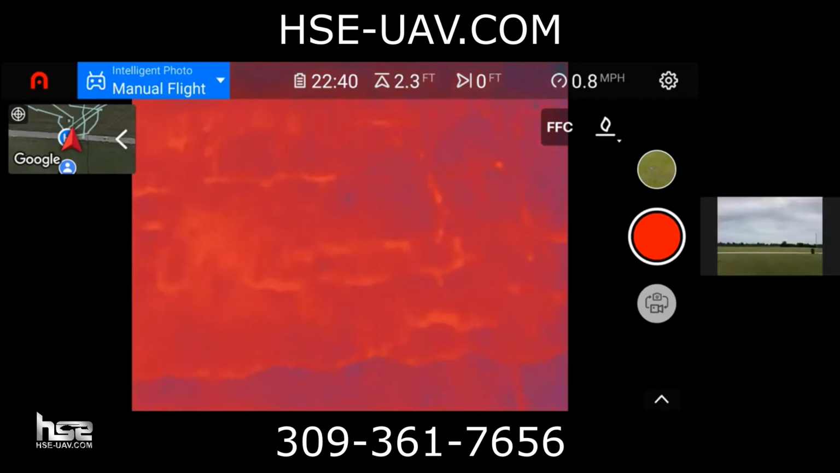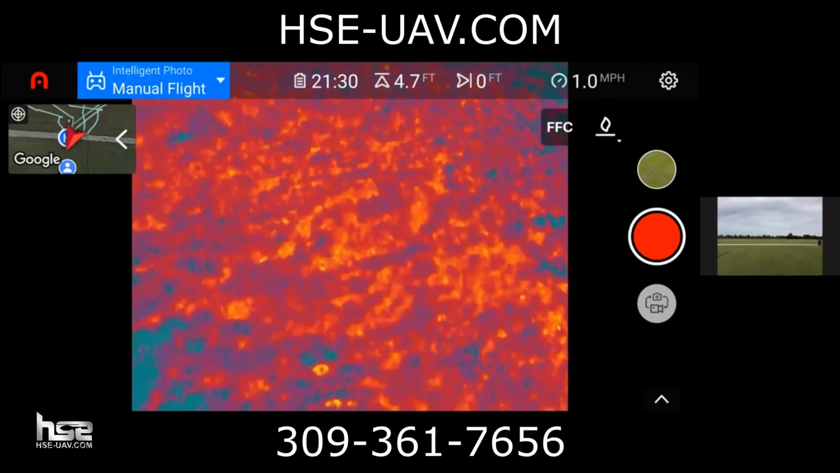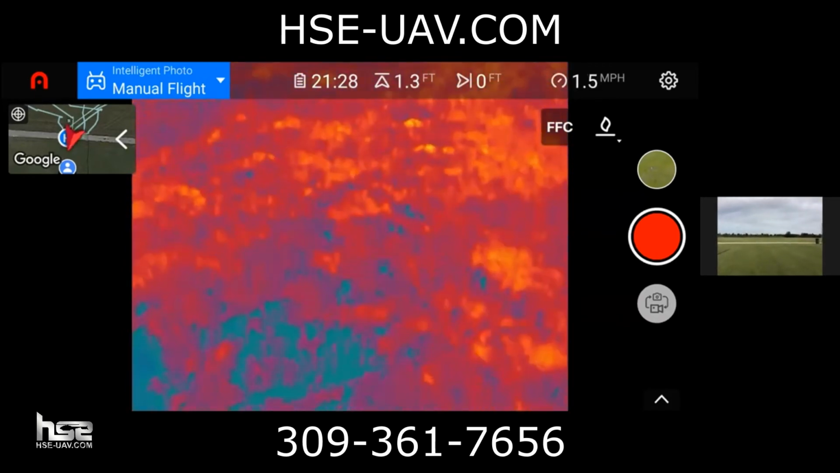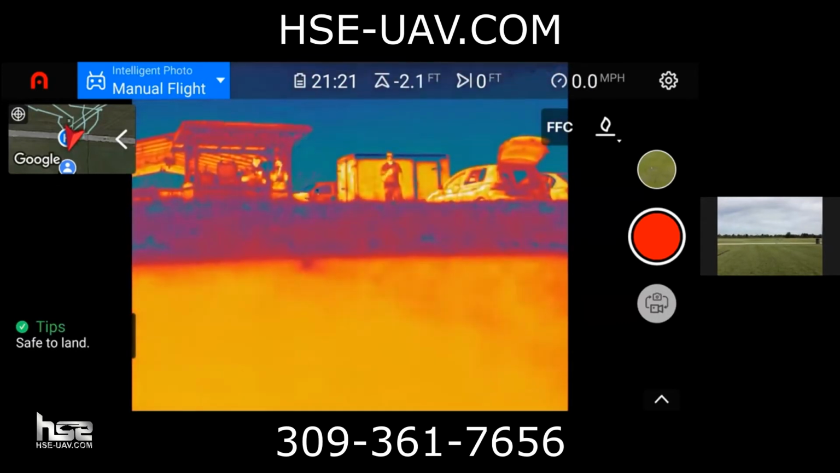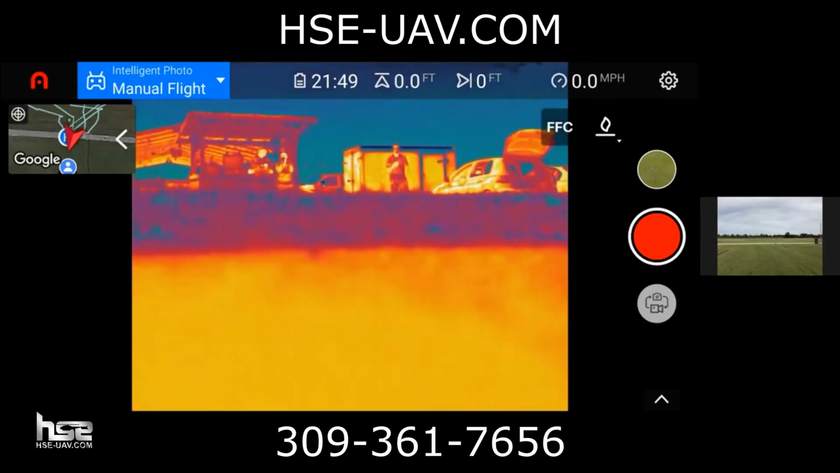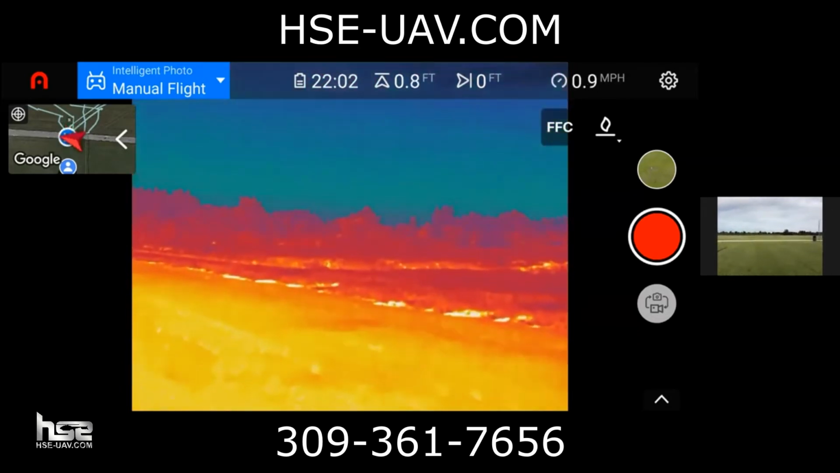Yeah, actually, hang on. Let me stop the landing here. Oh, you know what? I told it to land. Let's do this. We'll go ahead and land it real quick. We'll take right back off, and then I'll give you a better idea of the thermal camera too. So I'll fly around the cars here so you guys can see that. All right.